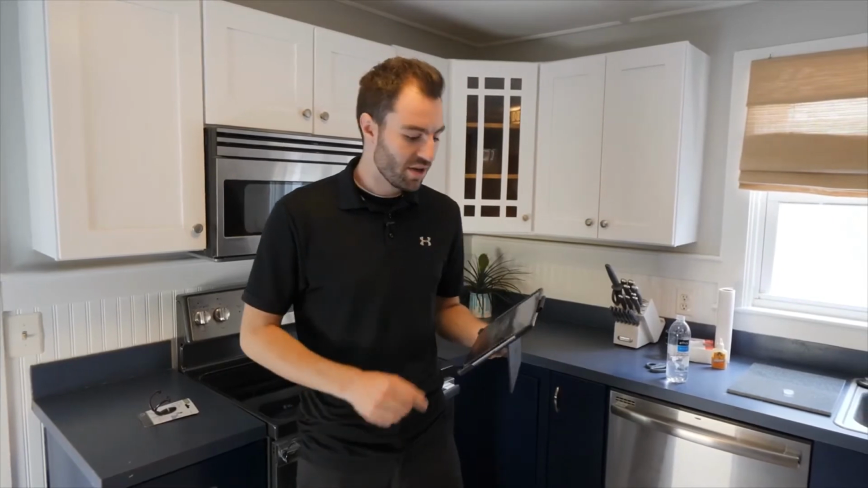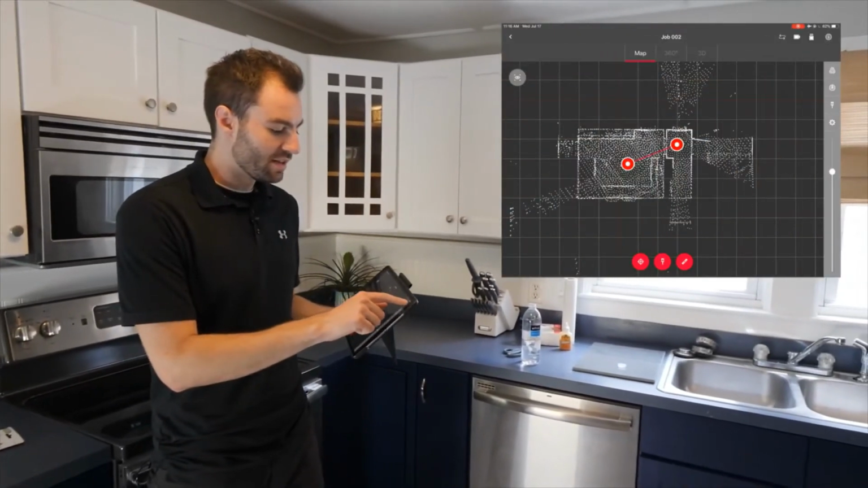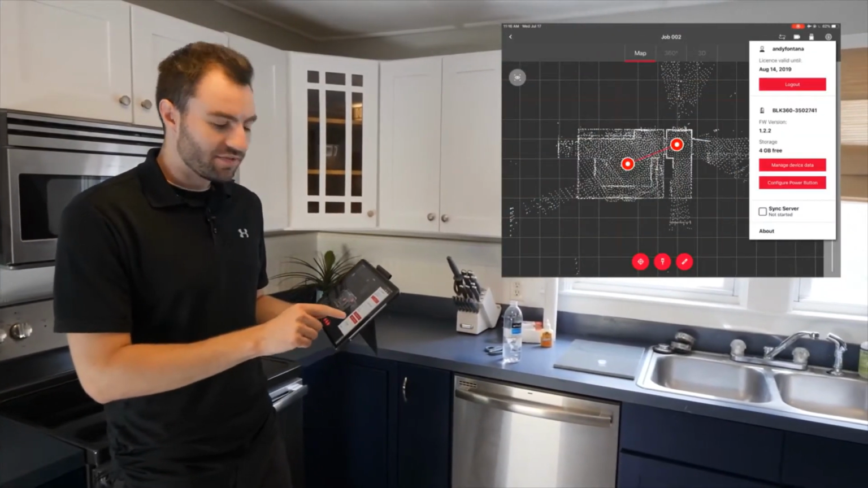Sometimes you might not want to use your iPad for the entire project. What you can do is set the push button scan settings so you can continue your project just by pressing the button to take each scan. So if I already know what scan settings are working for this project, what I can do is tap on this little eye at the top, and I can say configure power button.